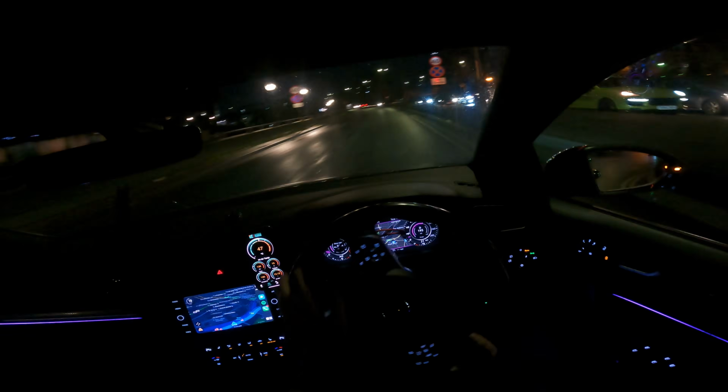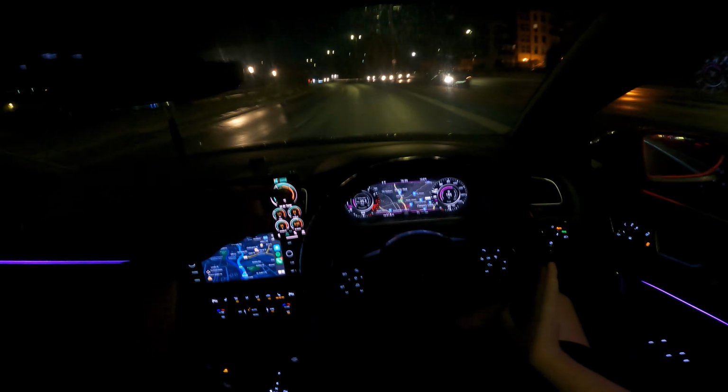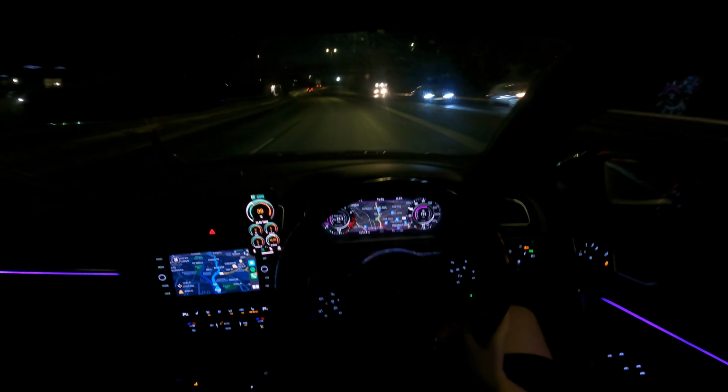But yes, this is in my lovely town of Maidstone. Don't know if any of you lot watching are from Kent, but this is basically Maidstone town. We're gonna go down here, and we can do like a loop and go back through, so we'll kind of go through the center part of Maidstone.